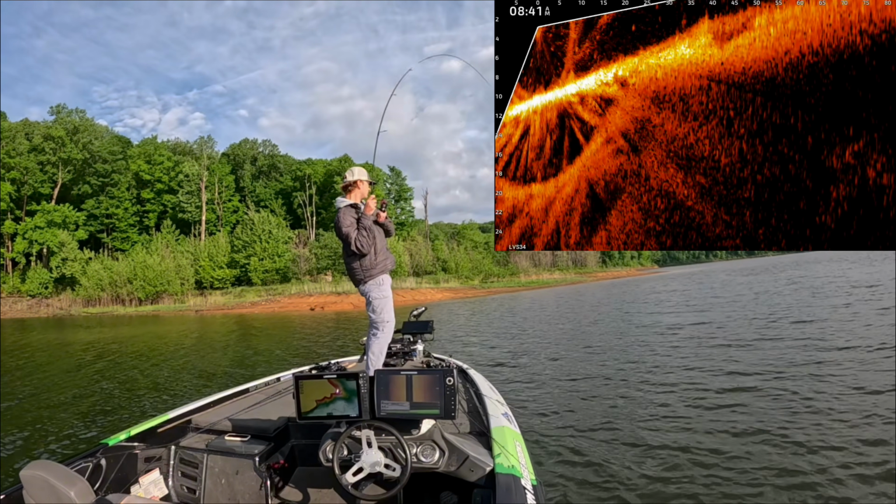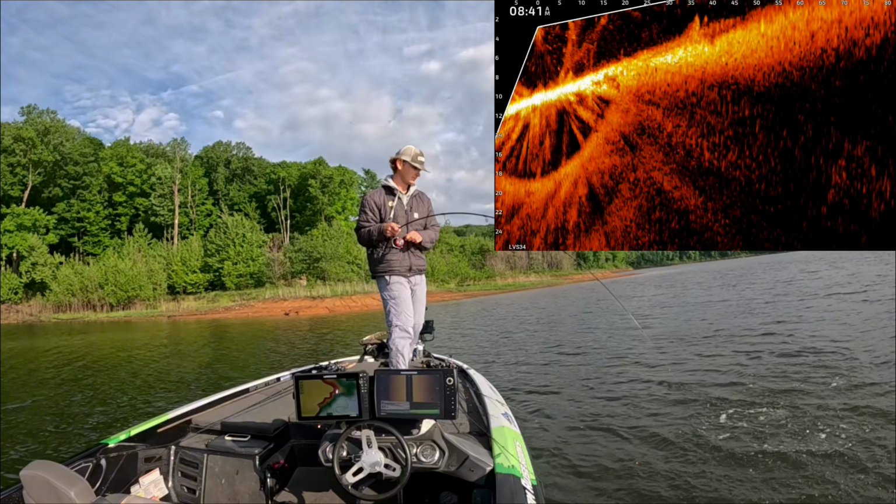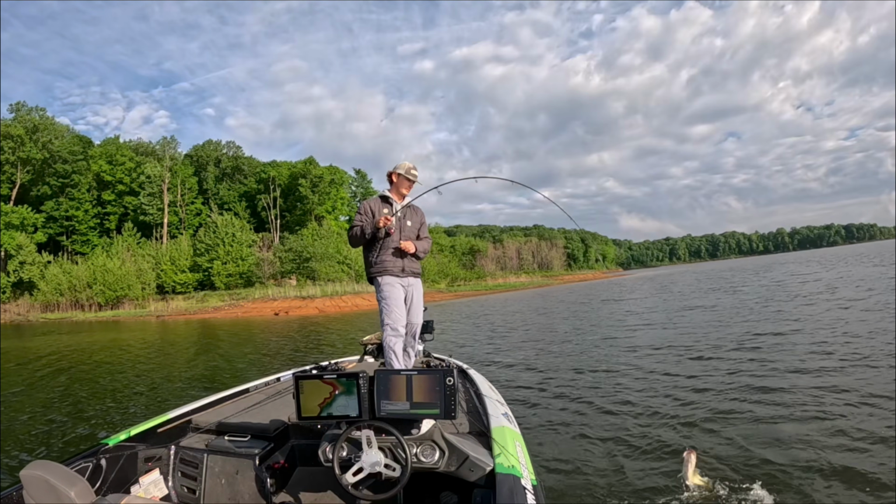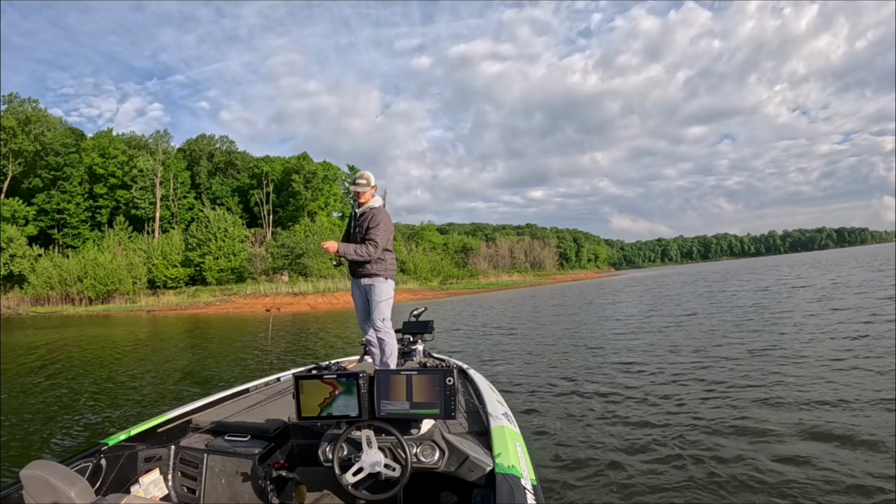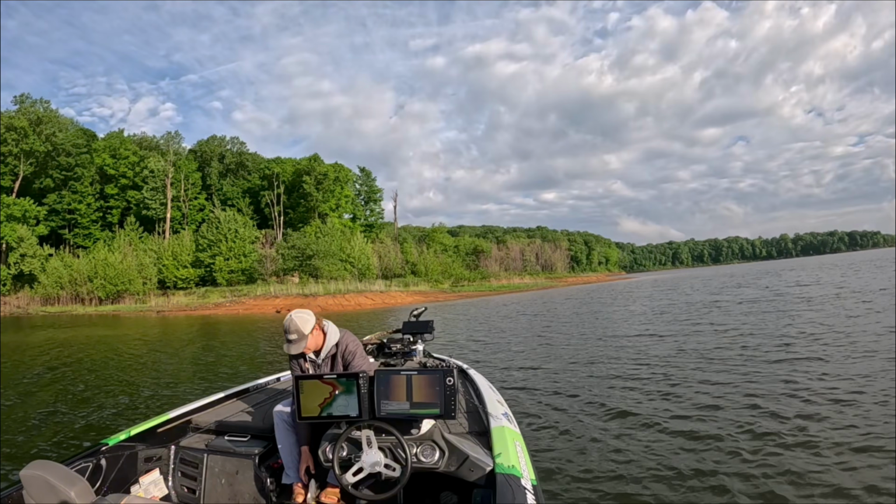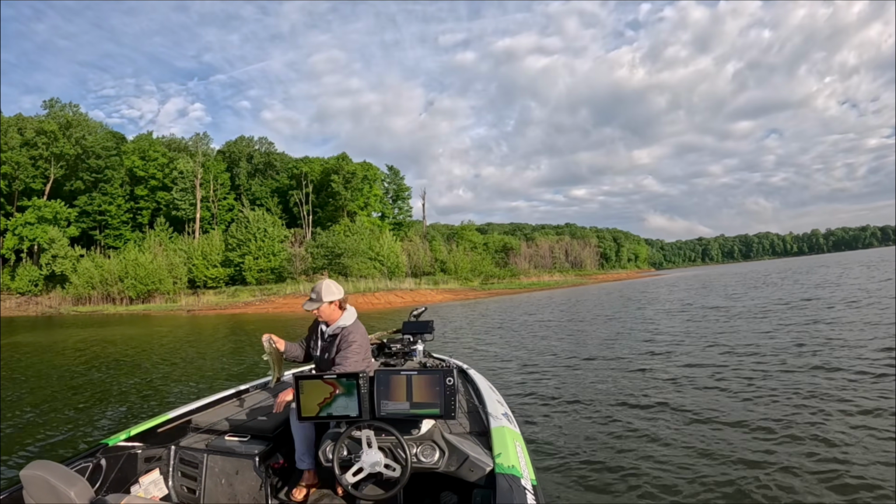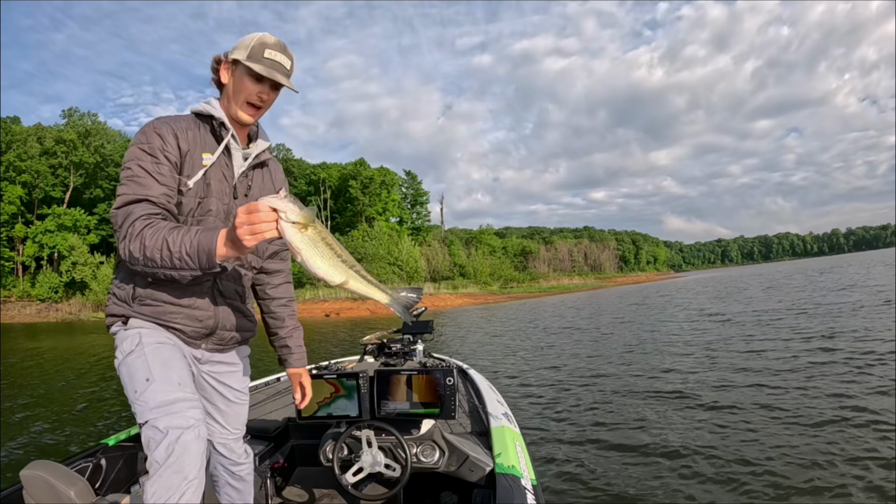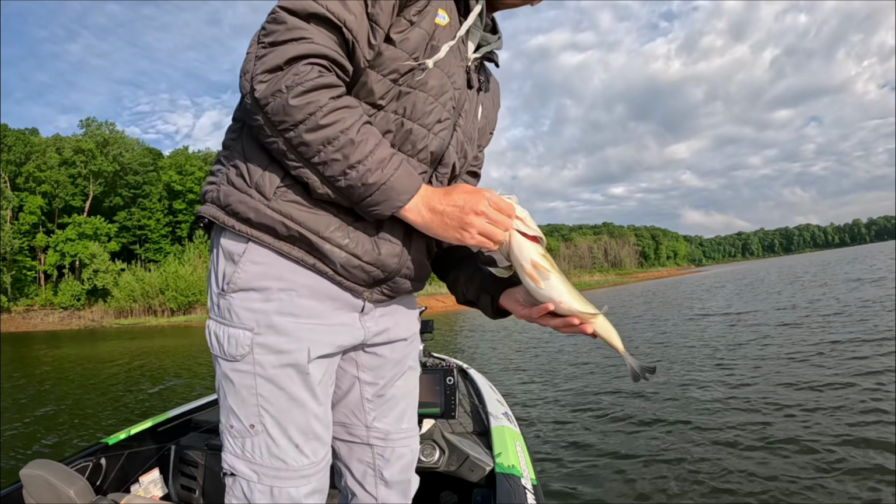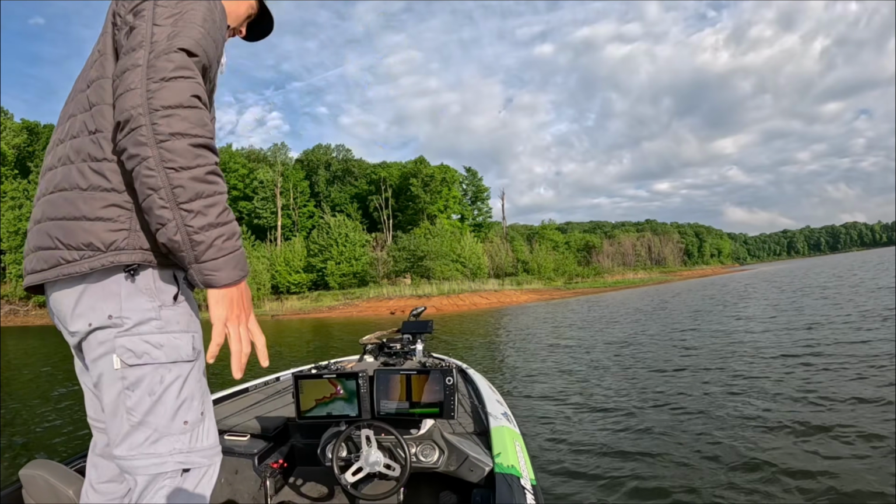Got it. There we go. Another little guy. This one was pretty defensive too. So he has a smaller fry ball up there on that stump though.